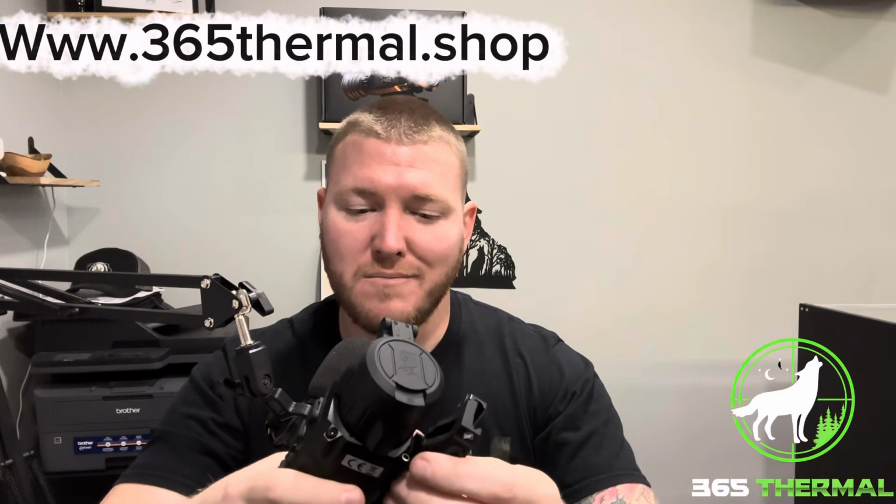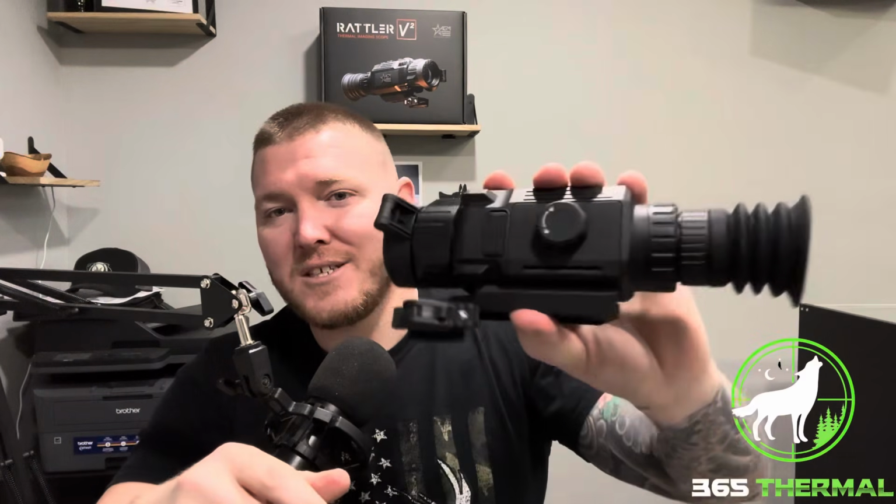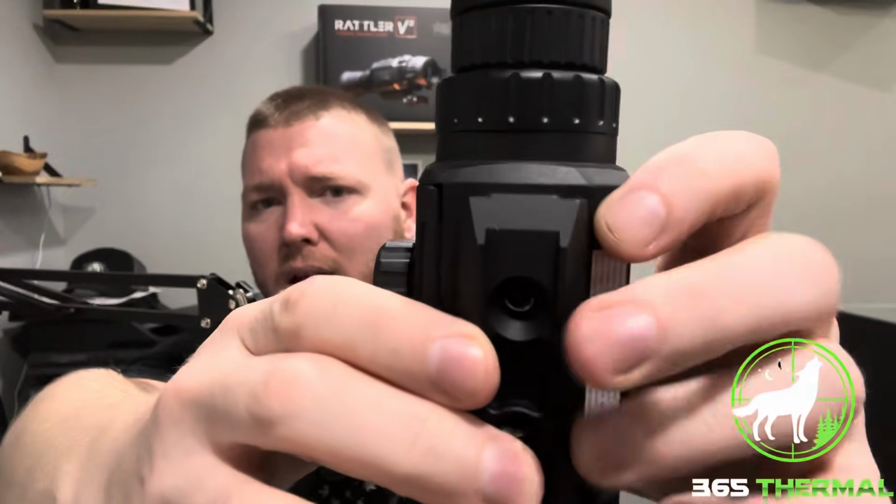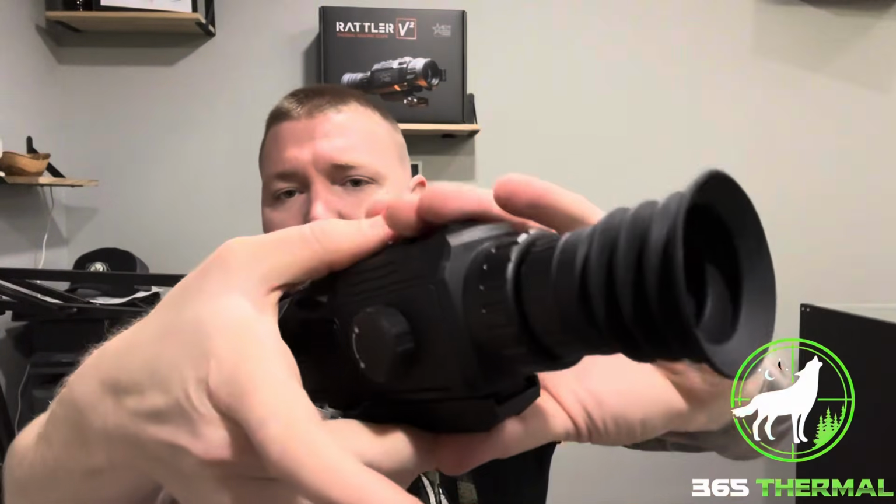Something else that was brought up, it was commented actually on the video that I did for the AGM Rattler V2 19-256. Somebody said, yeah, but the mount, they should have designed it better so that the battery door could open fully. It only mounts one way. You can see right there, I don't have the screws in it, but I have it held exactly up where the screw thing is.